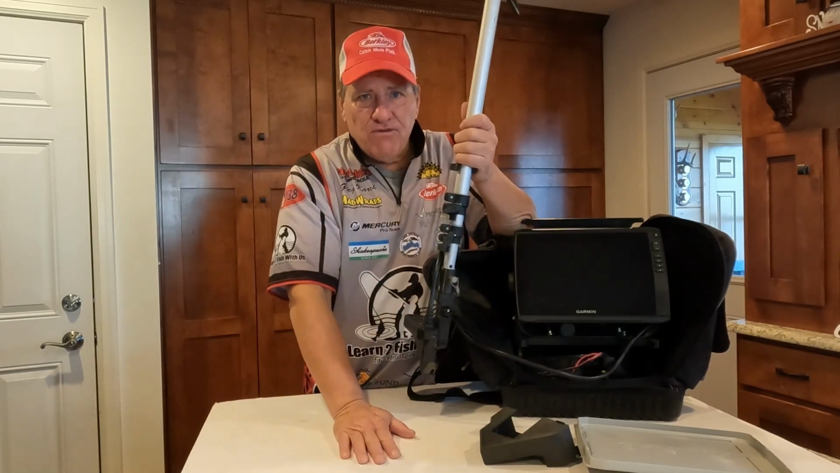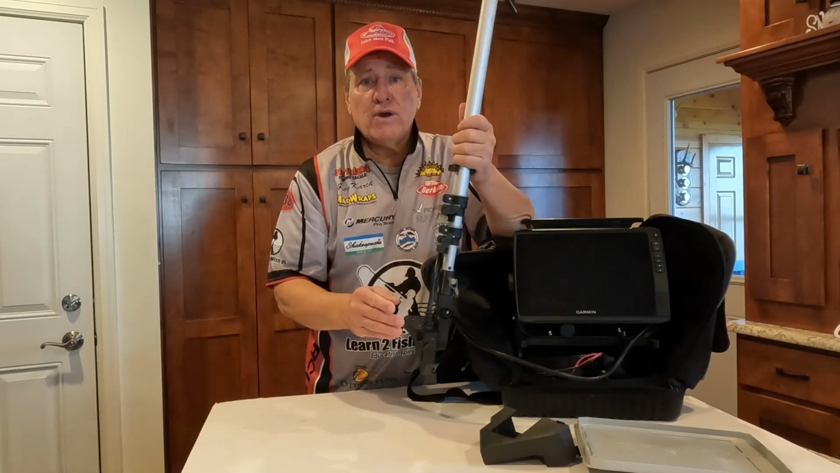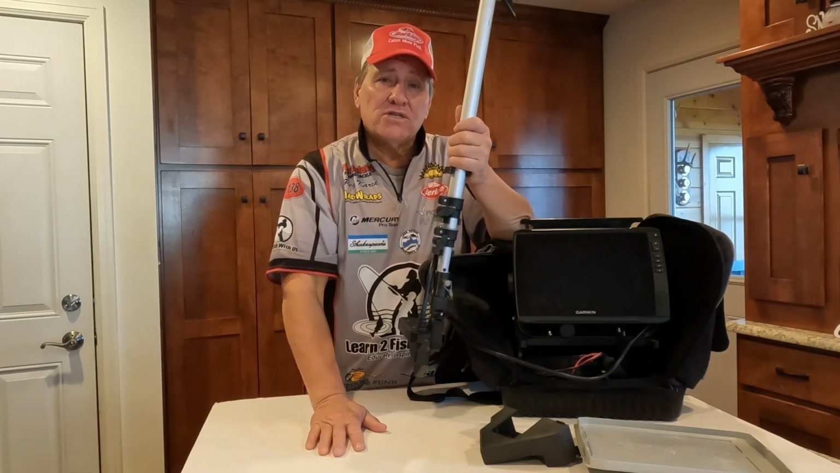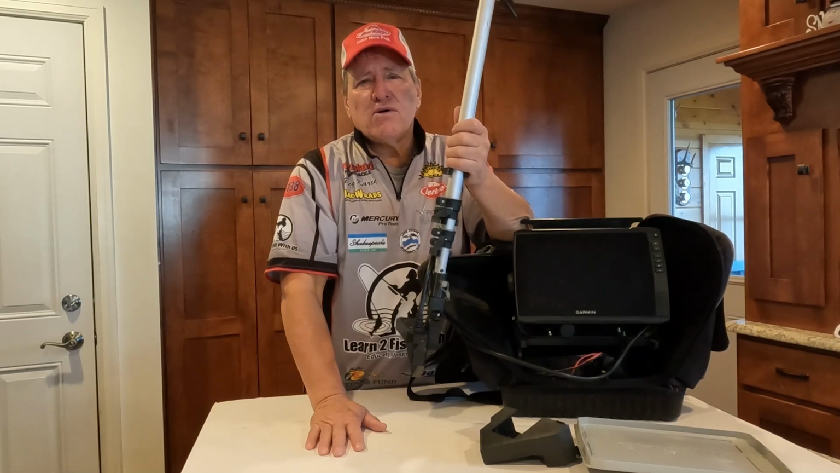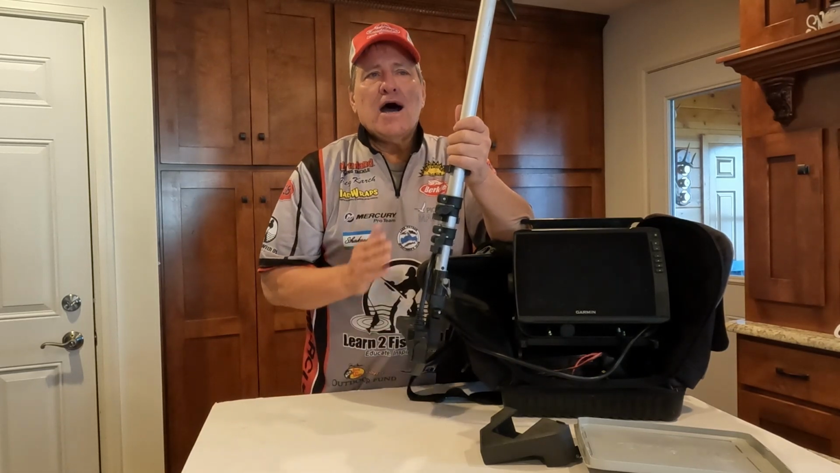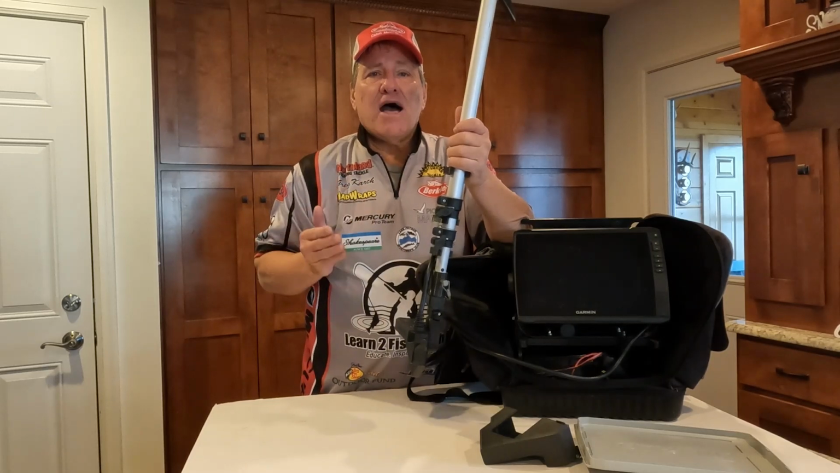Now what that's going to do is show me fish below. So if I'm in 20 feet of water, usually my cone angle is going to be 10 feet this way, 10 feet this way. If I was using traditional sonar, my cone angle might be 4 feet, 5 feet, so you can see how much more you can see live.